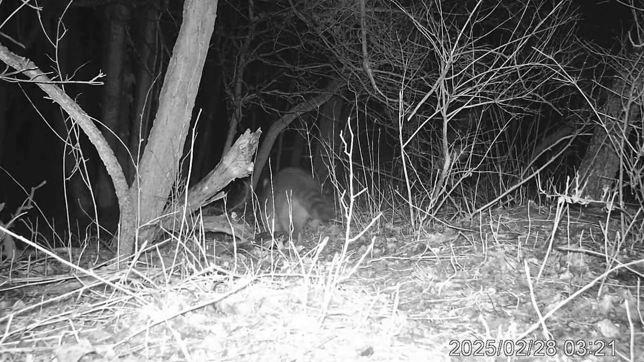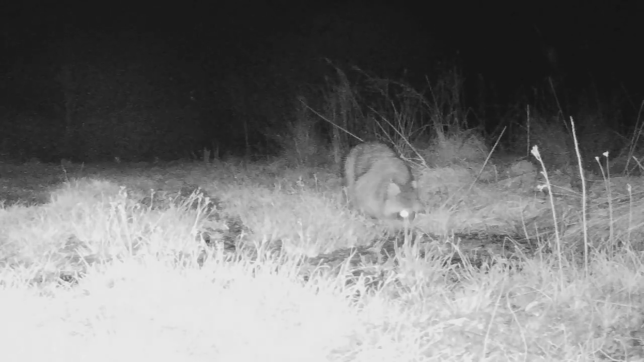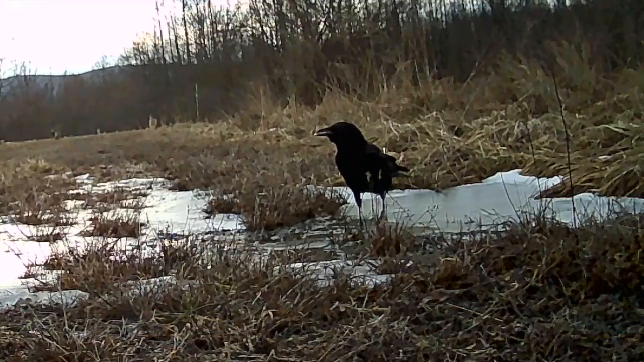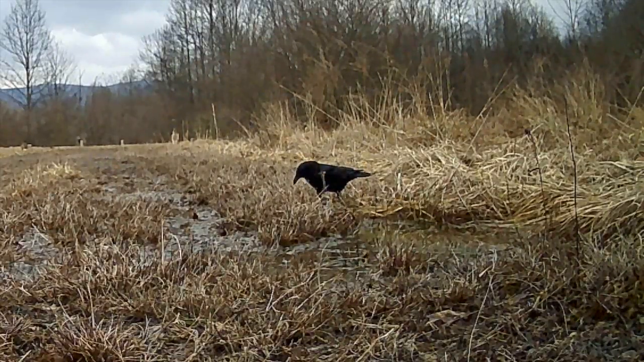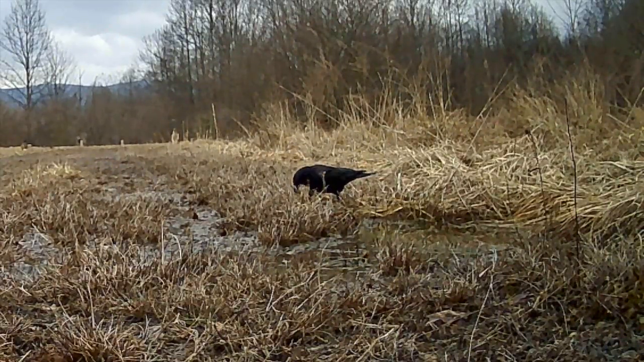Raccoons use their highly sensitive front paws to explore under leaves, logs, rocks, and in streams. Their hands are so sensitive that they can identify objects just by feeling them, even in complete darkness. Crows or ravens have a wide vocabulary of calls, clicks, rattles, and can mimic other birds.